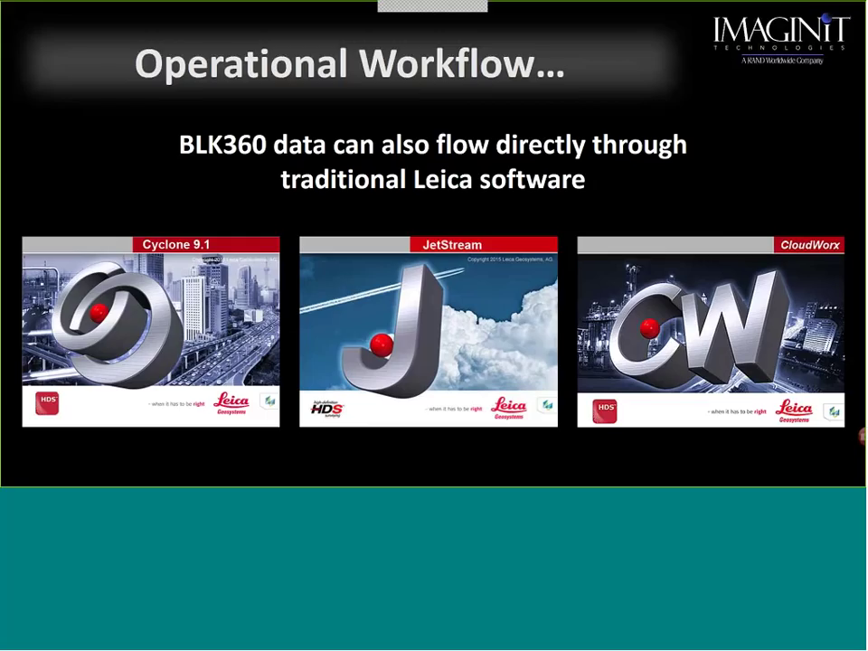If that is the workflow you want, then you're going to have the Leica suite of software, be it Register 360 or the Cyclone Register, which is a little bit different. I cannot take the BLK without the iPad, scan, and download that data directly into Recap. If you want to take it into Recap, you do have to have the app.